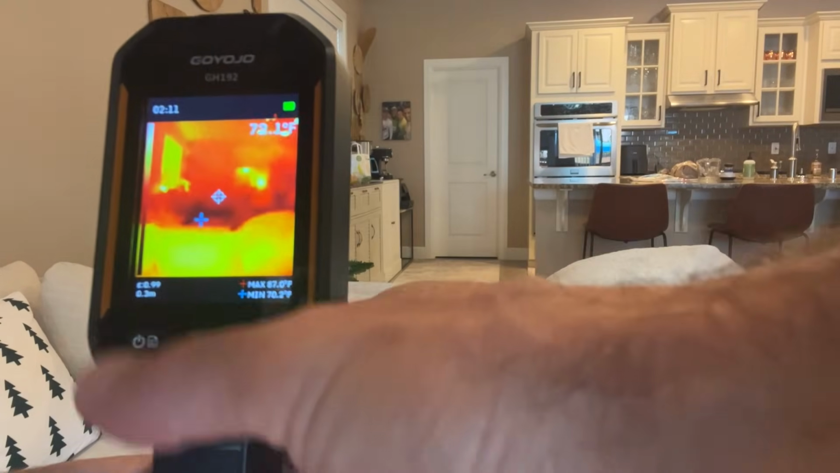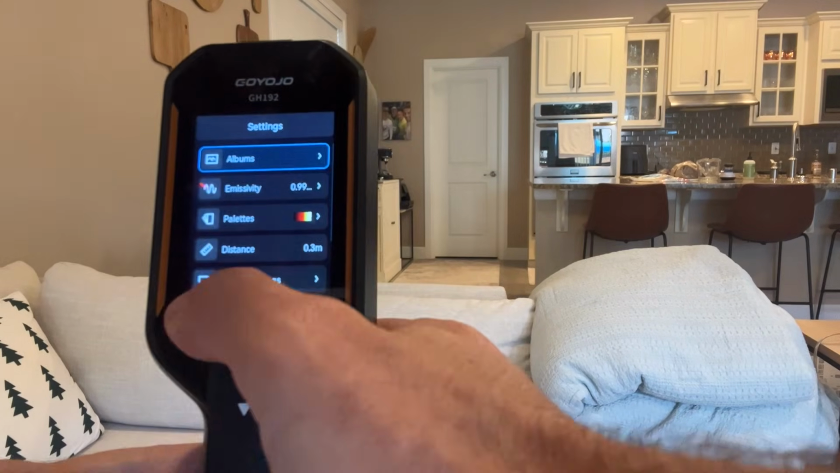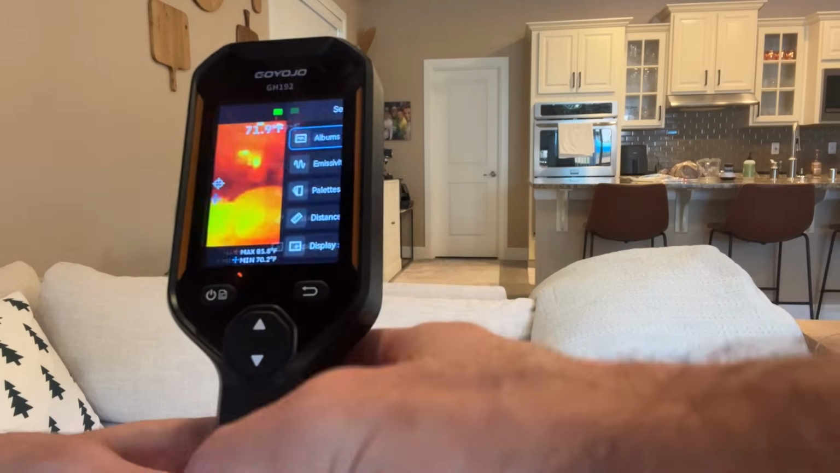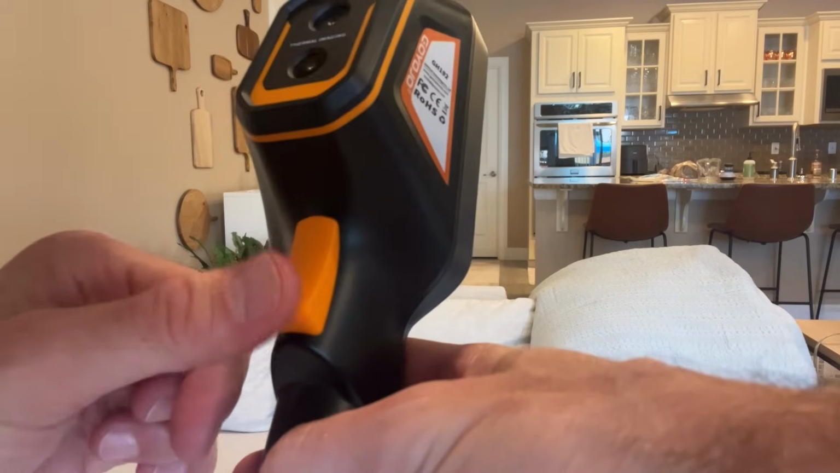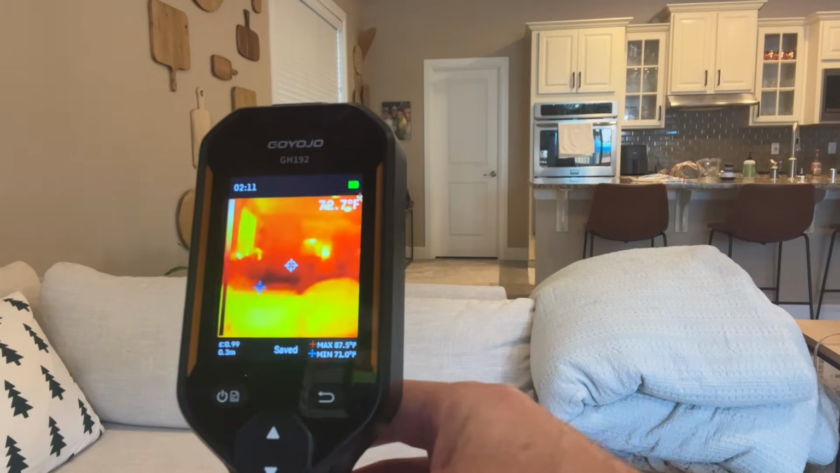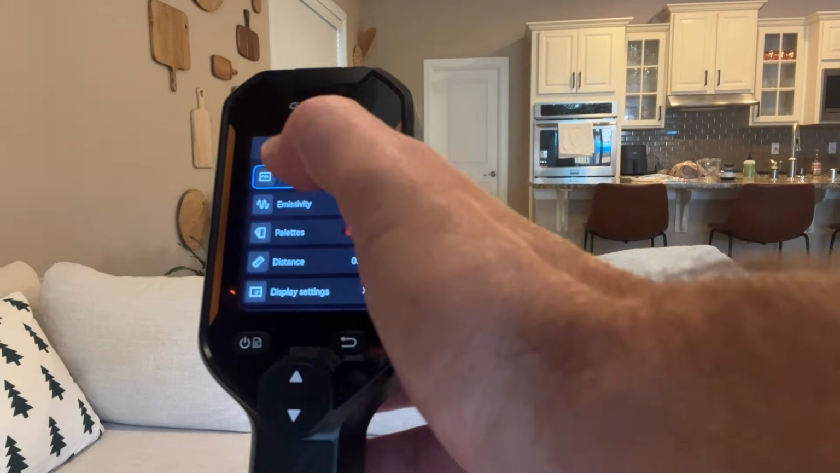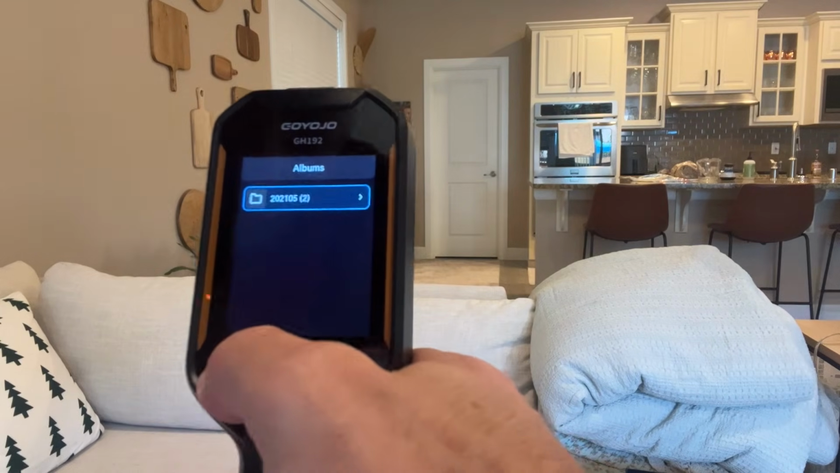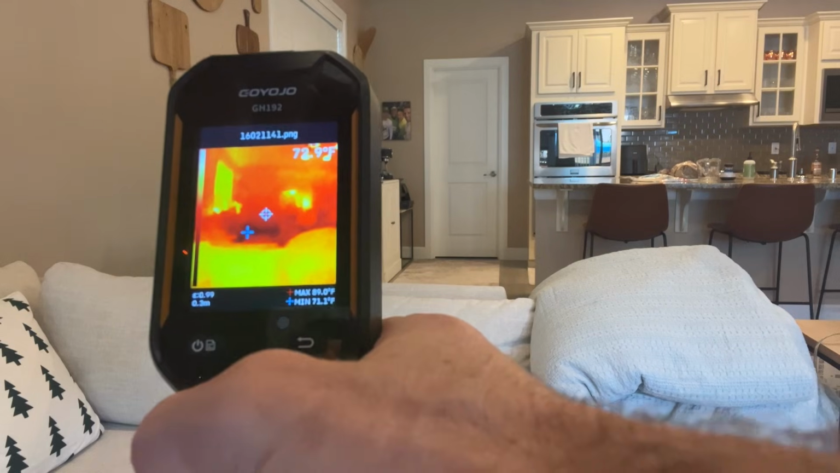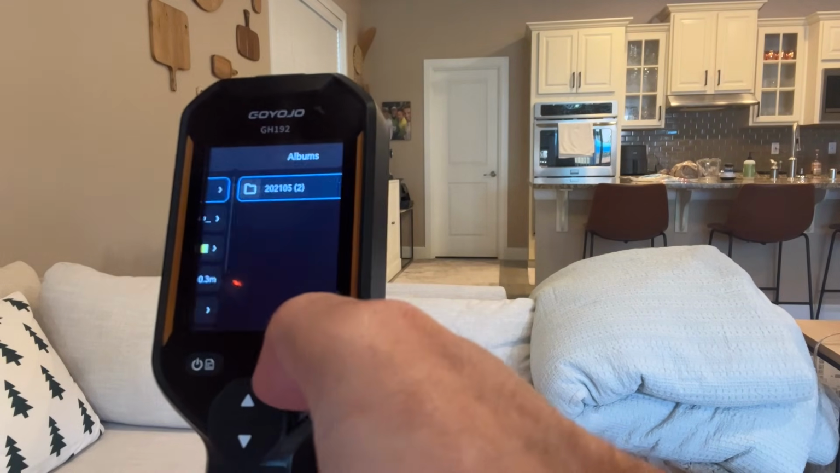Now, let's go into the settings just to see that. So I'm going to hit the power button here. Actually, before I do that, there's this button right here. This is basically to take photos. So let's just take a photo. I'm going to click it, and it says saved right there. So we're going to come into the settings right here. Go to albums, hit that again, and then hit that. And this is the photo I just took right here. And so that's saved in there.